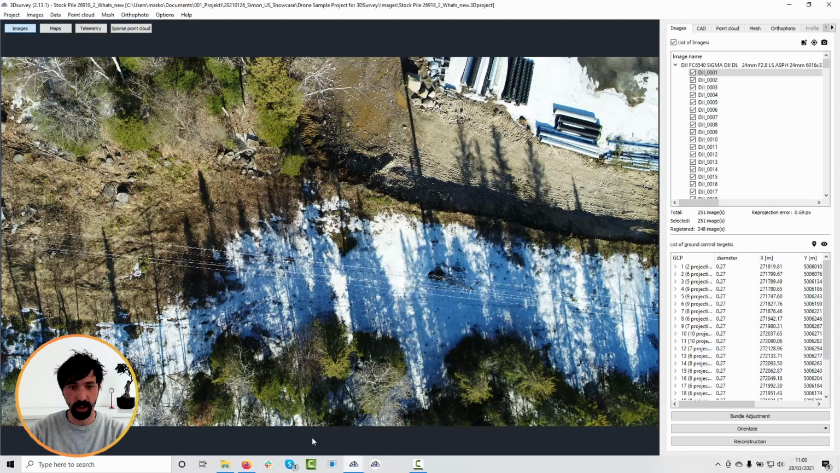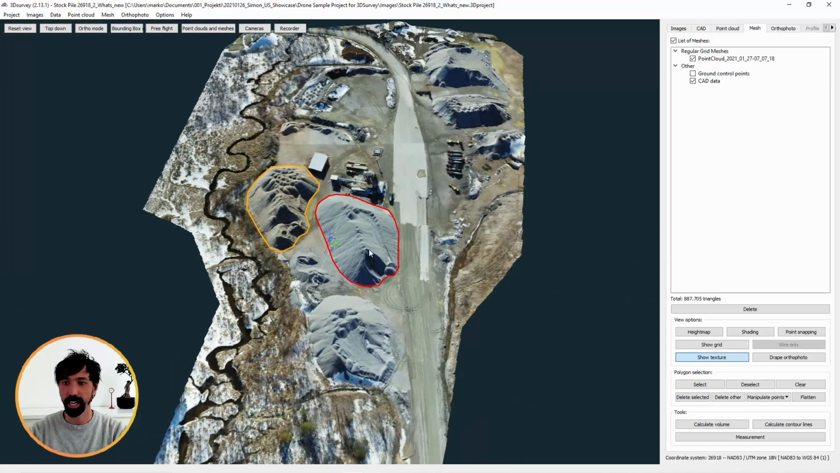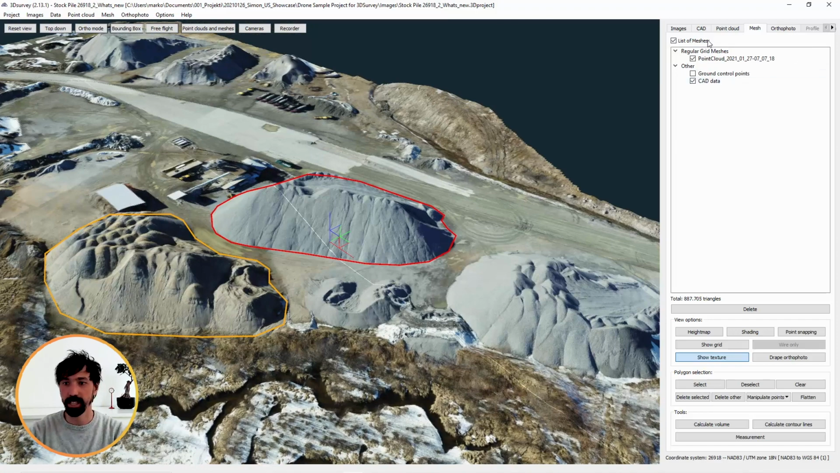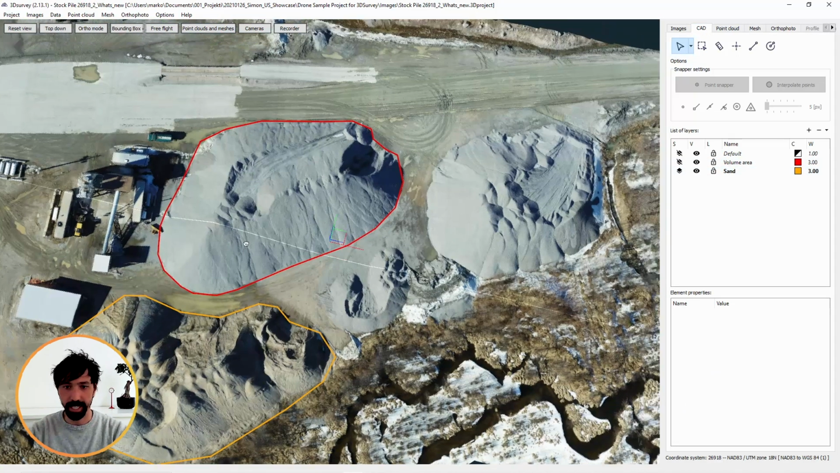Let me show you this in my second example. Here we have already calculated a regular grid mesh, which is perfect for volume calculation. We can see already two selected boundaries around the stockpiles. Let's go to the CAD, volume area and sand.